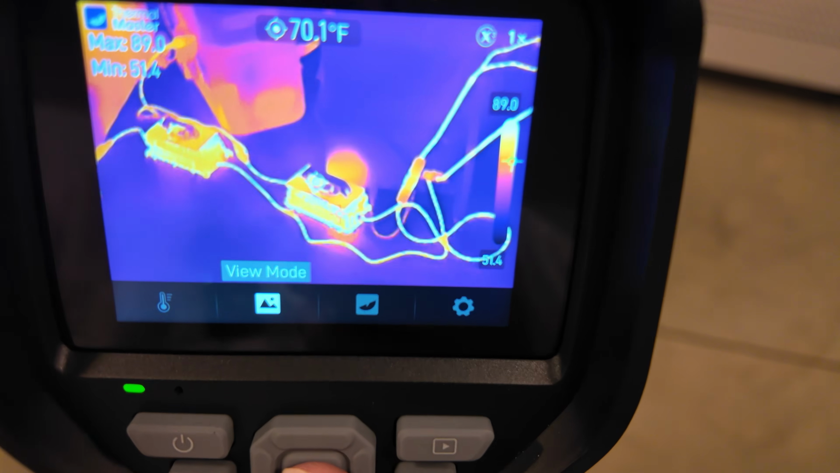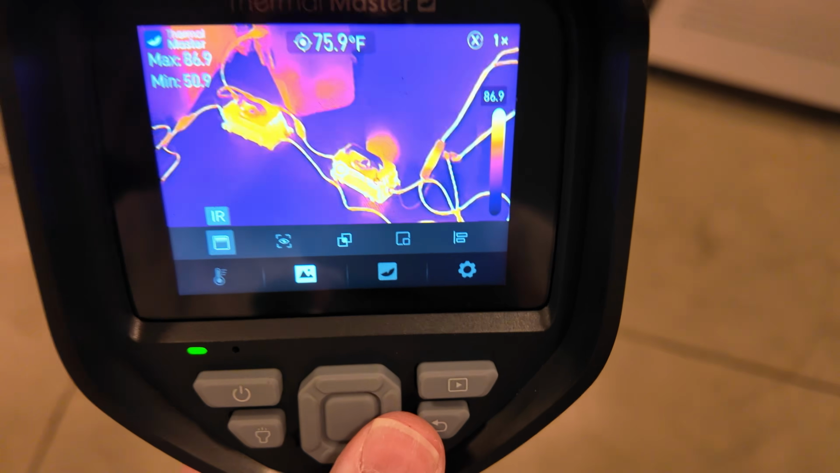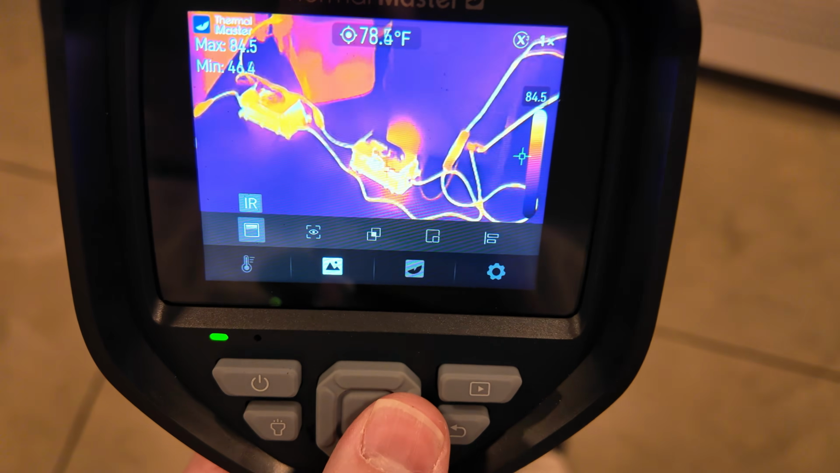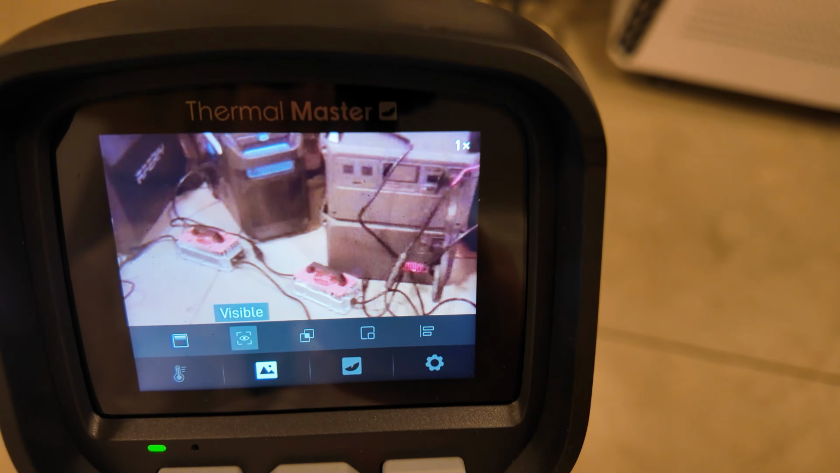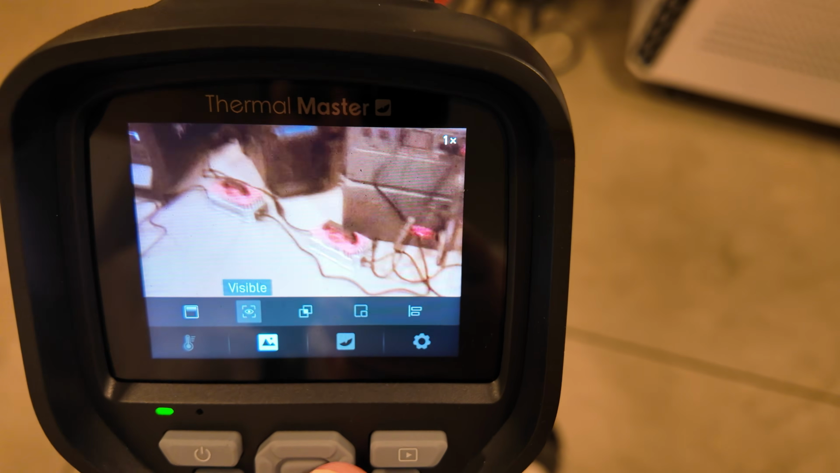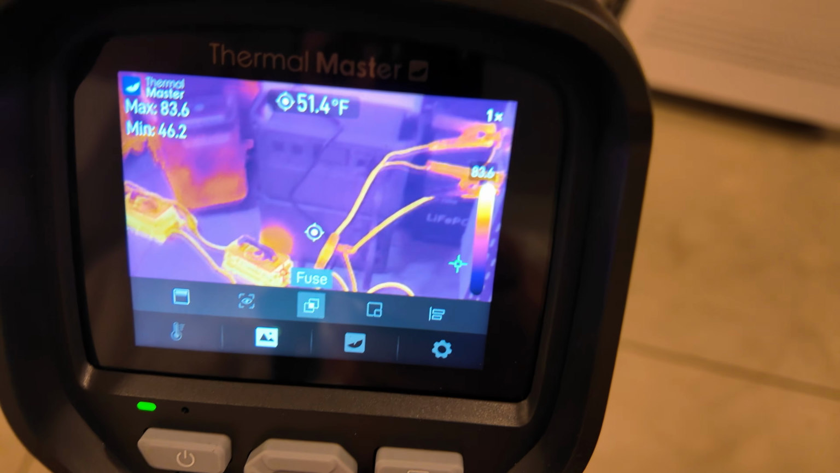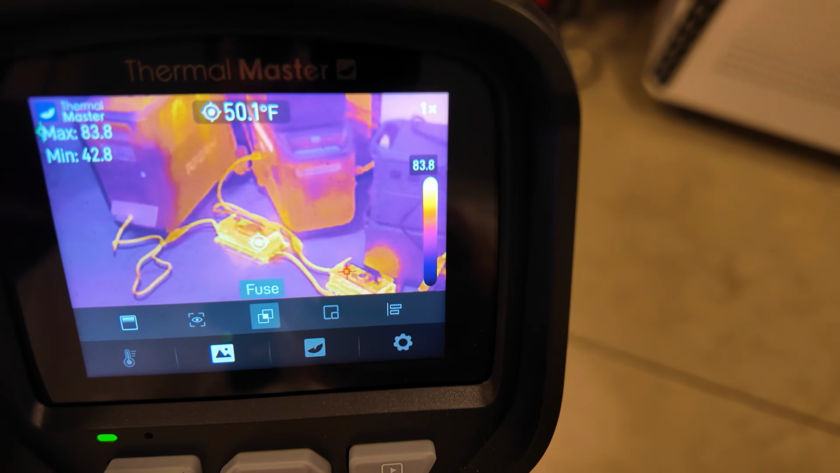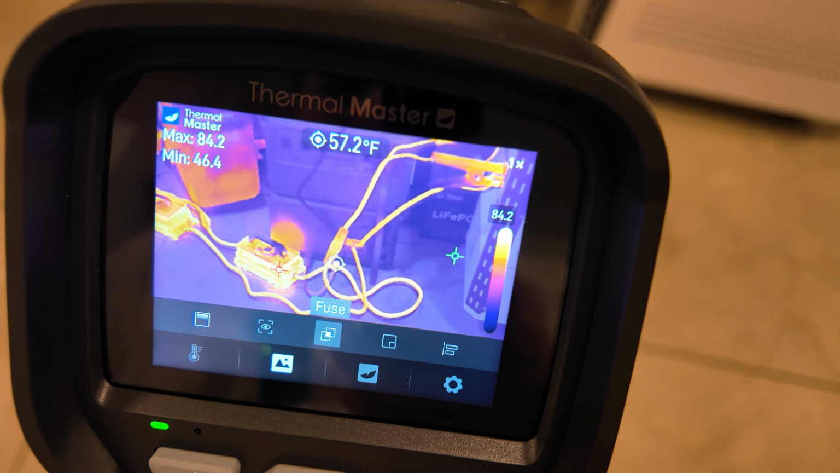Moving over from palettes to the left, we've got something called view mode, and this is way cool. Check this out. We can go just the plain old infrared like you see. You can move it to just the ambient light, basically a camera, or my favorite, an overlay of the infrared plus the standard camera. So you can really see well what you're pointing at. I think that's very cool.